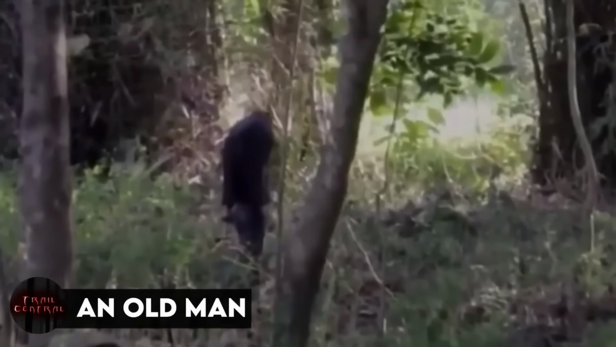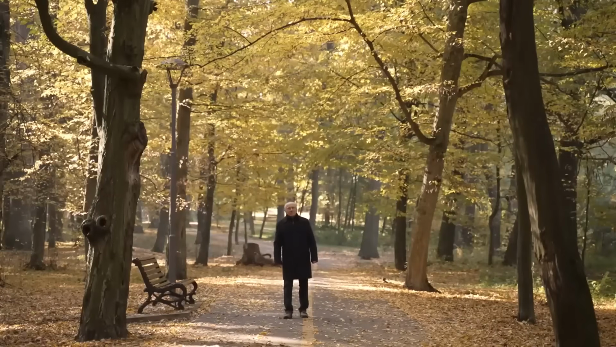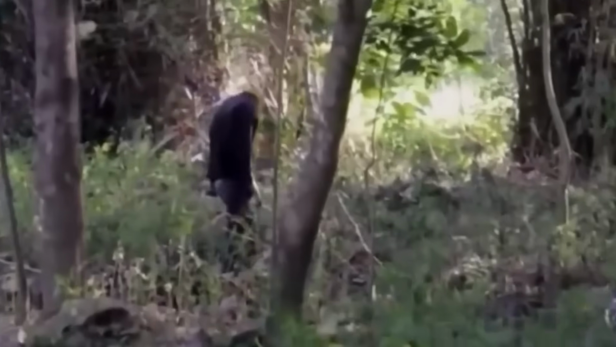An old man. So I know spotting an old man just walking anywhere does not sound spooky or anything, but spotting something which looks like an old man but with no head and carrying God knows what in his hand is one disturbing thing. To some it was a demon, while to others some kind of prank. But whatever it was, the man was not something you'd want to encounter in your life.